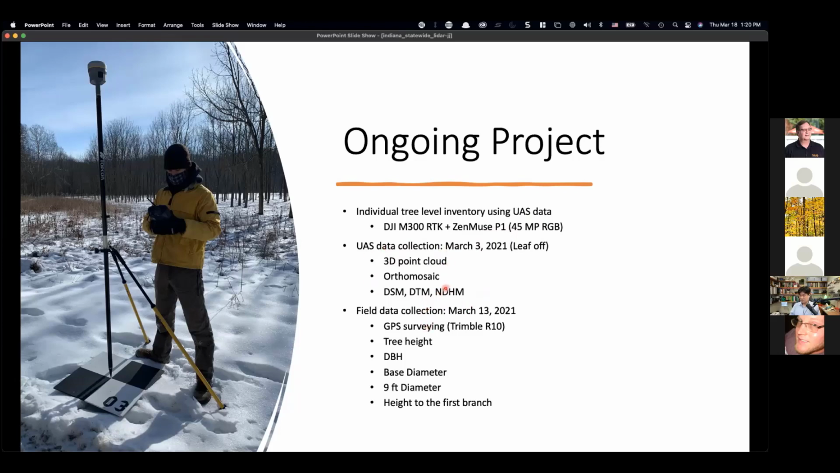So this is the UAV data collection. We also visited the same location with a field crew. So we are collecting all this information and also doing GPS surveying with the Trimble R10 GPS. Because this surveying is done in the leaf off season, we are expecting that the position accuracy for the locations where we're getting ground measurements is going to be much more accurate.